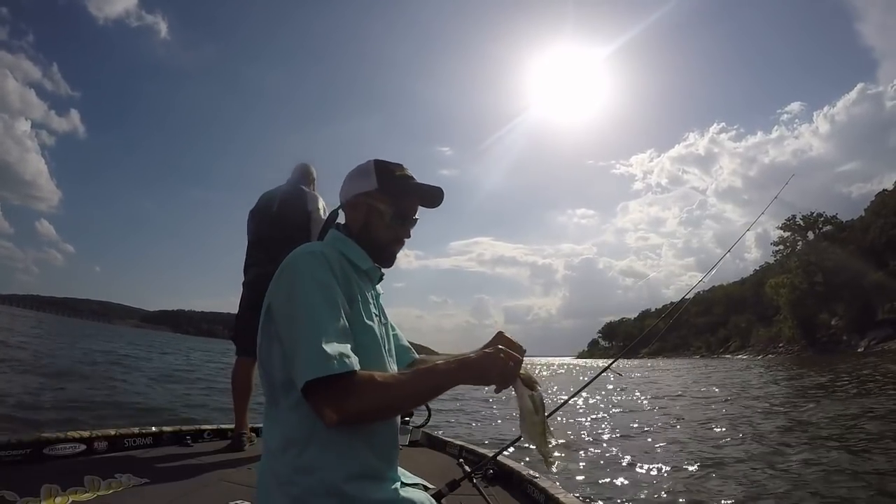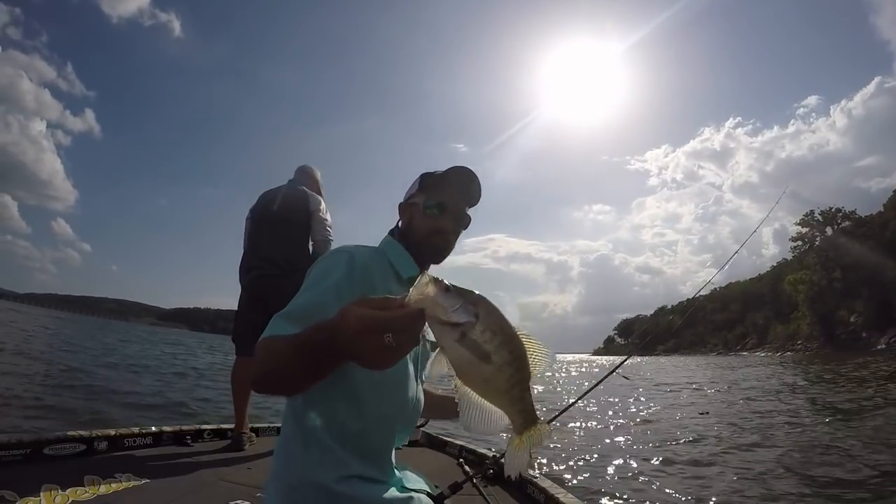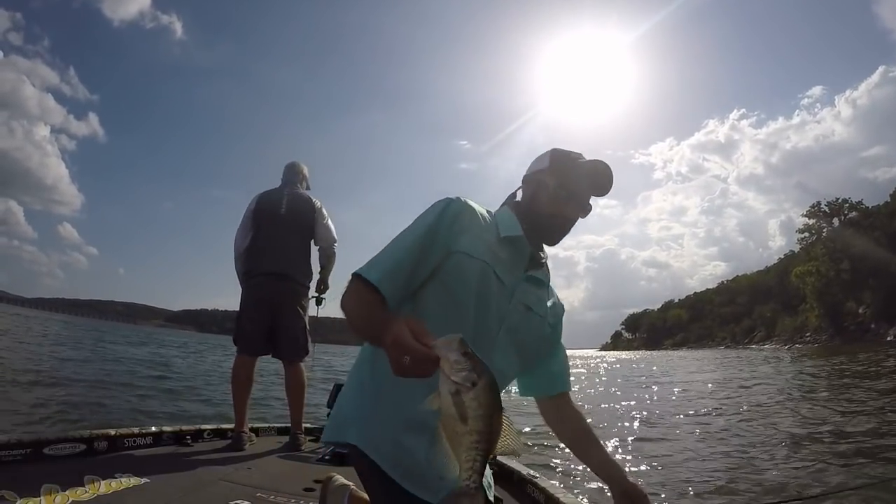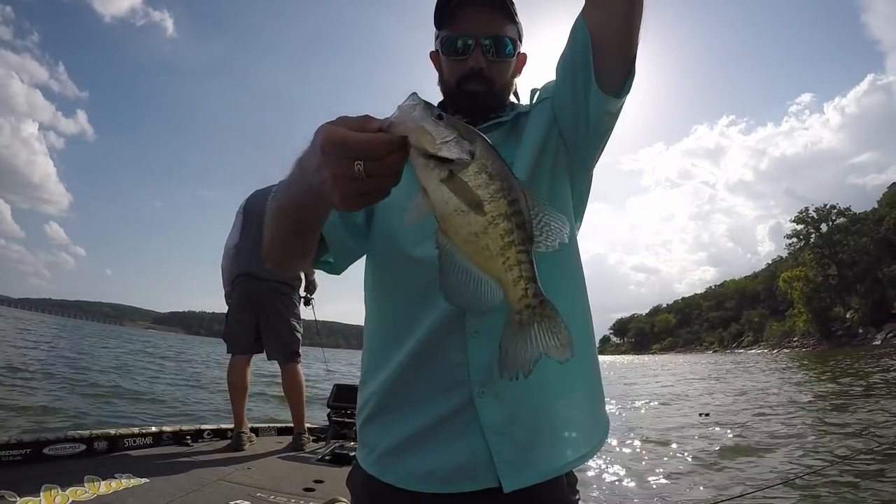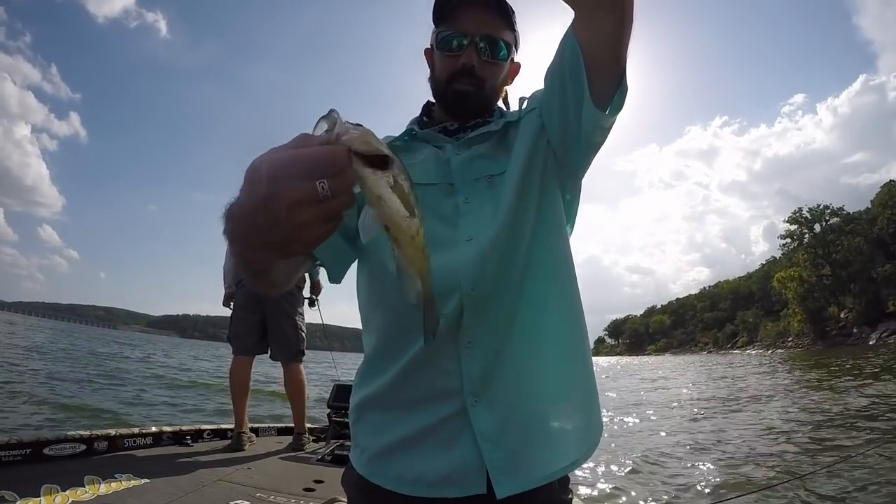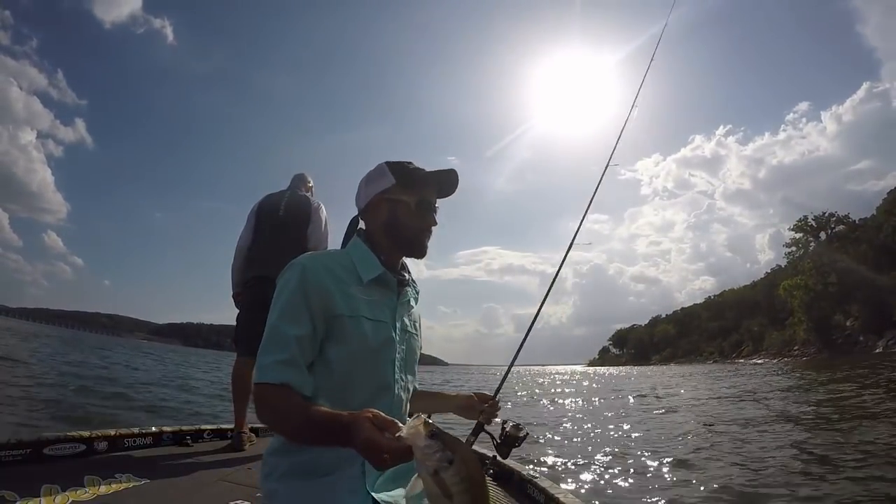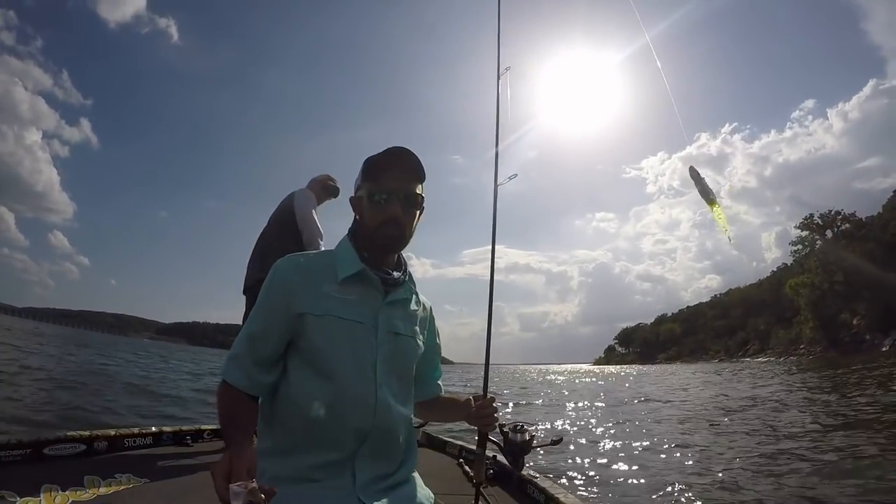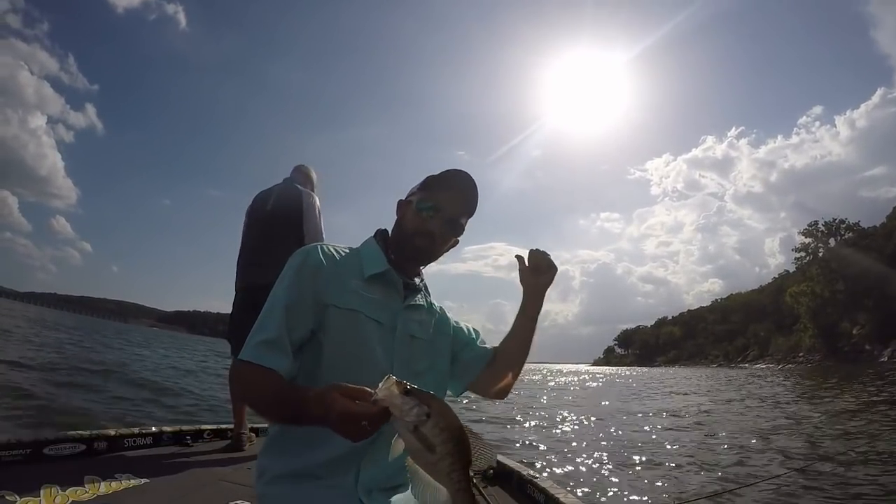So we found this brush pile about 17.5 foot. It's a pretty tall standing one. And there's our first keeper of the day. I don't know how bright that sun is, but there you go. First keeper of the day, but we're not keeping them today. This is just for the video. Pretty little fish, probably 10.5 inches. Blue and chartreuse slab slayer. We're keeping them. Zeke wants them.